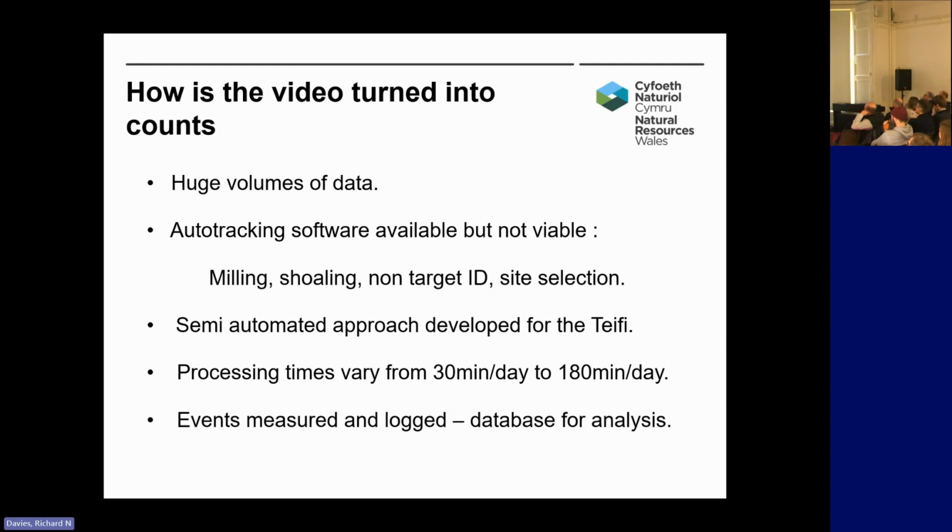Using the Irish Fish software, we measure each fish, and the fish events get logged in a text file, which gets imported into a database for further analysis. We've got automated processes for taking the events out and importing them into our final database, which is handy because it reduces a lot of the file manipulation.